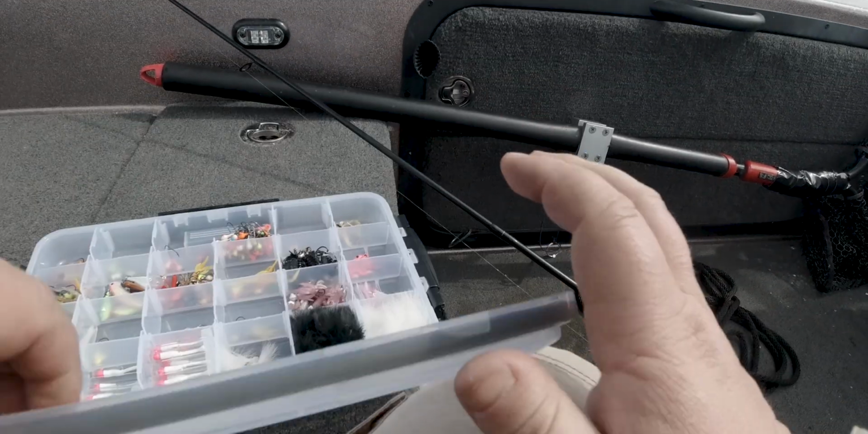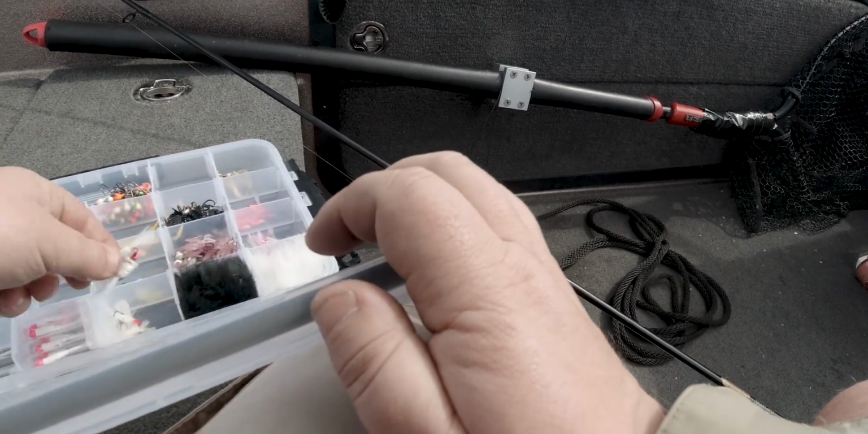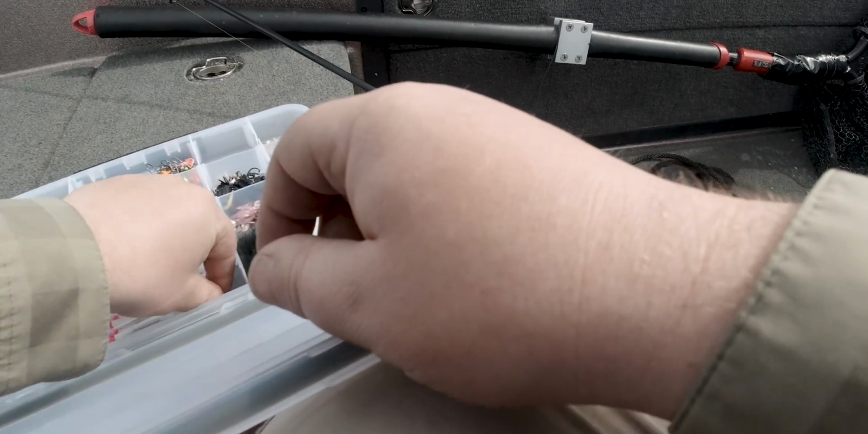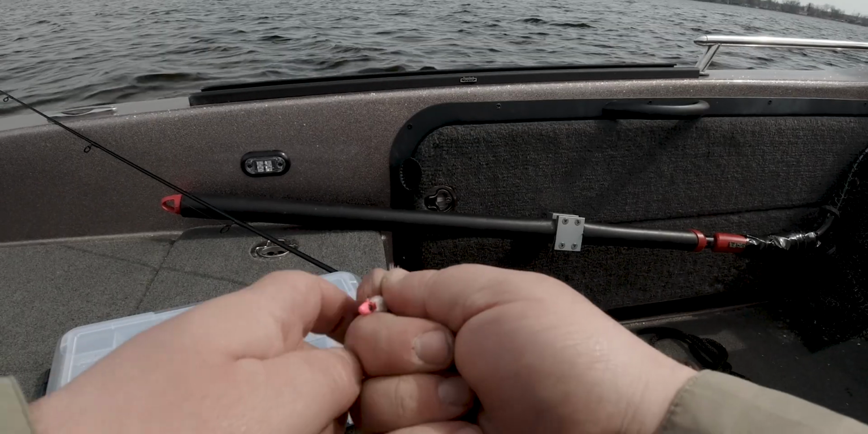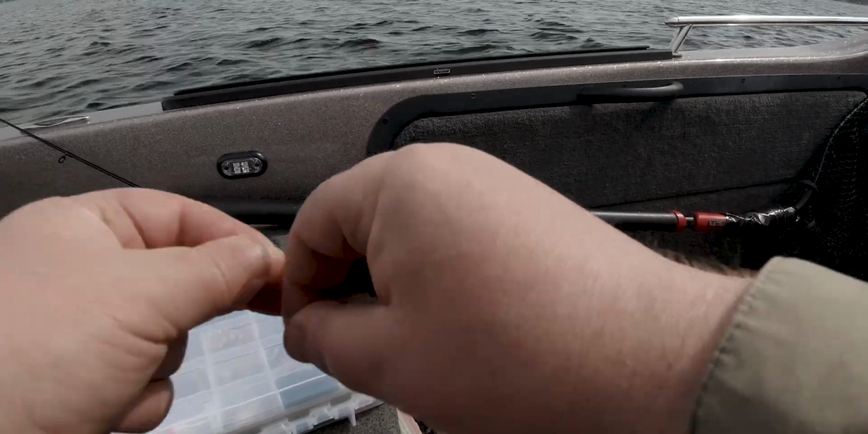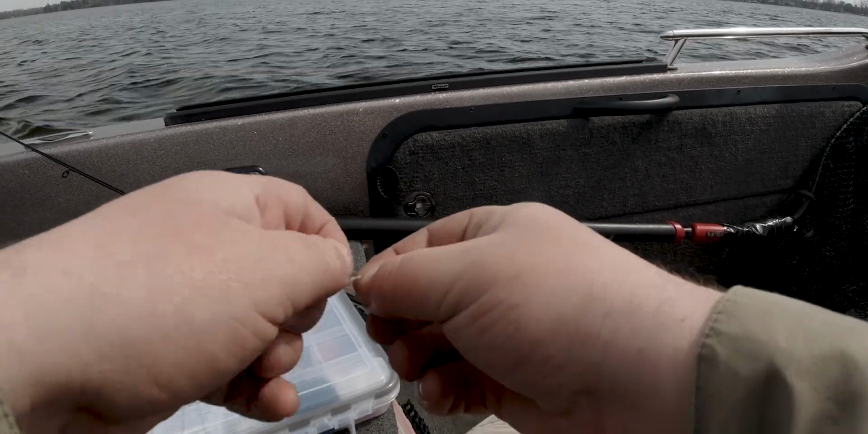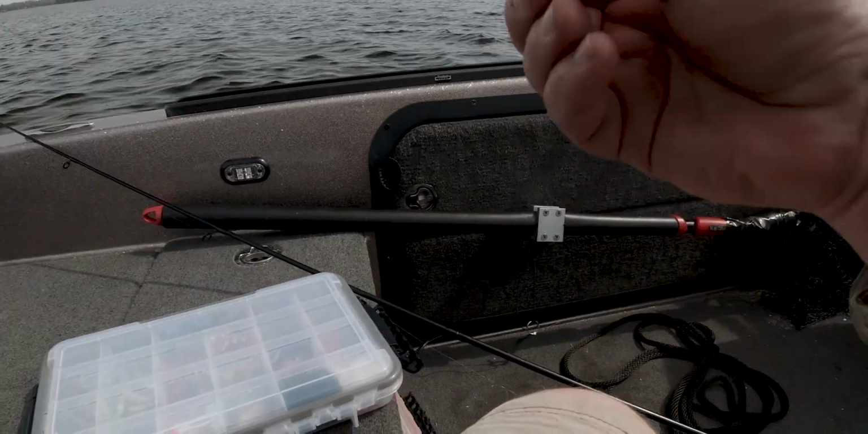Tied some where I wrapped some lead around the hook. I'm just doing a simple loop knot. Try to get as close to that hook as you can.